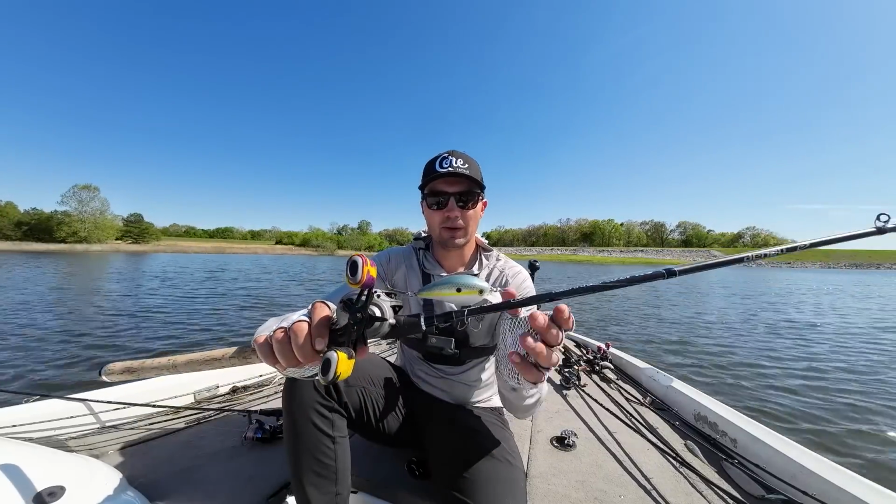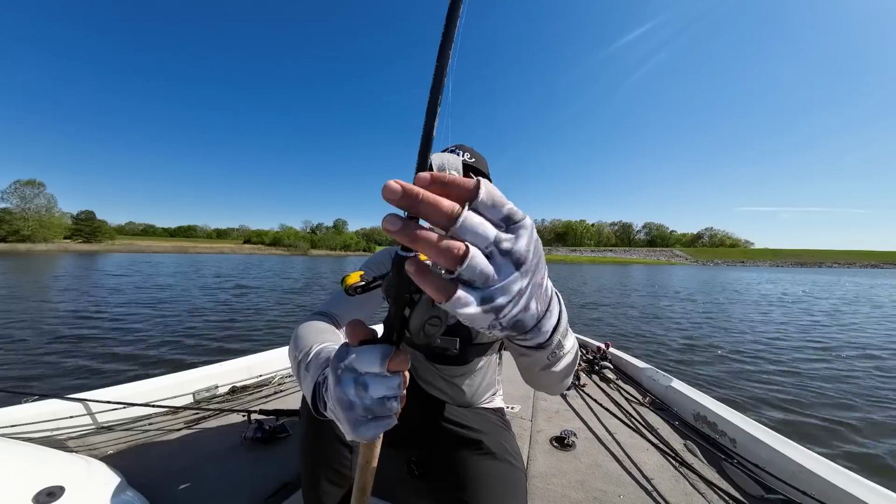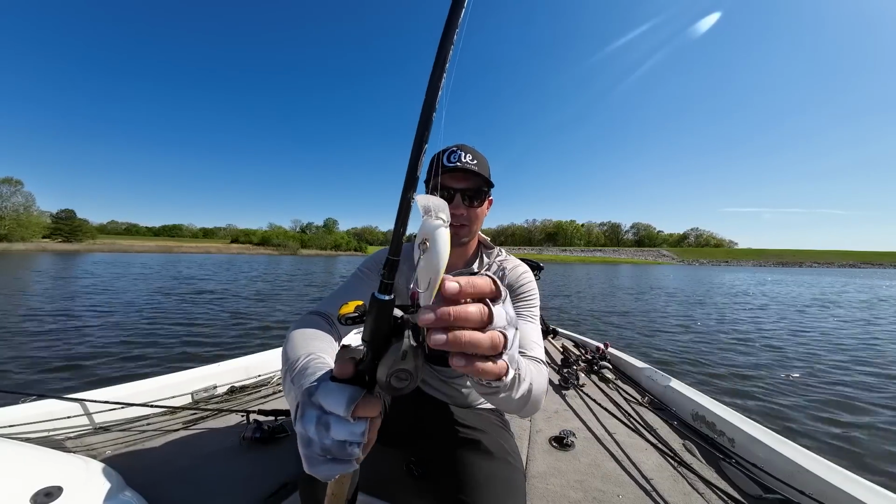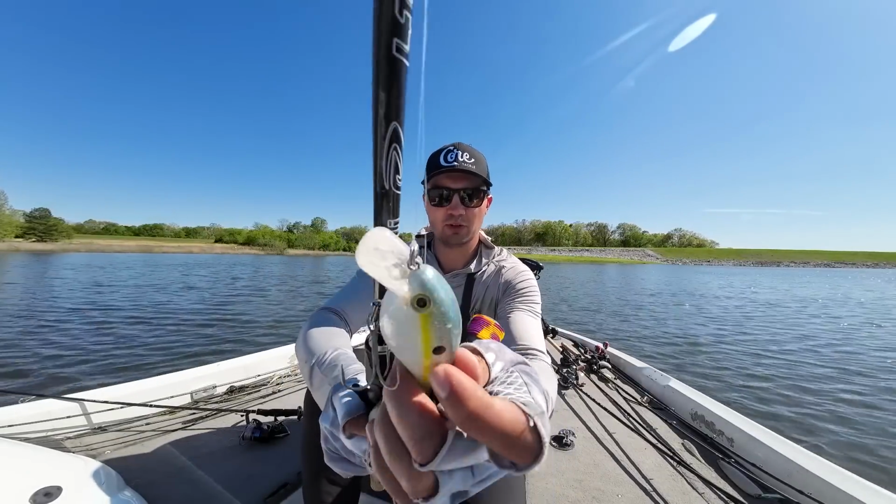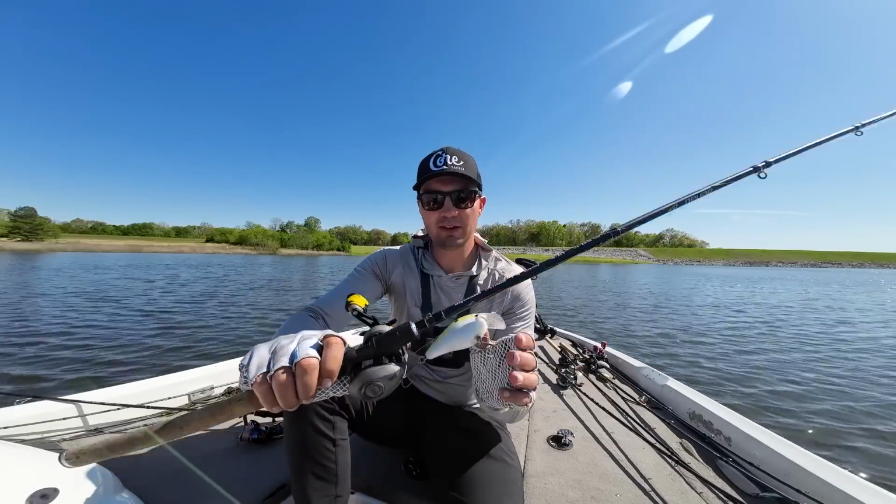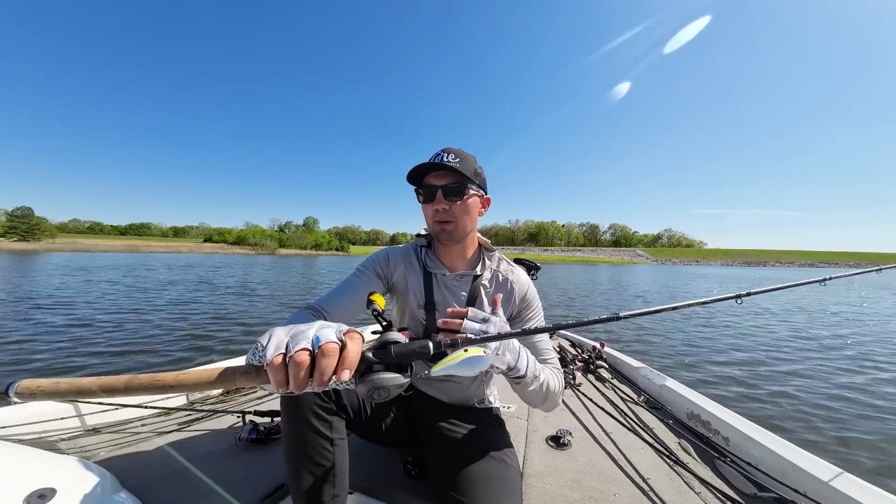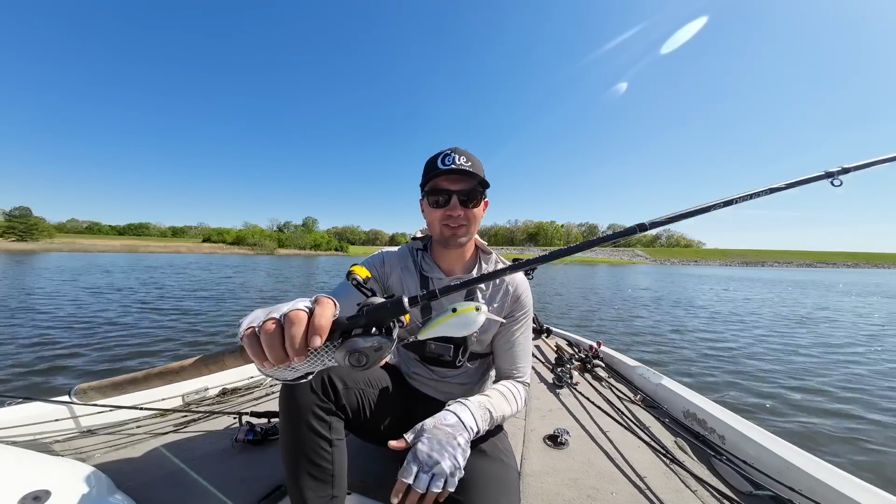was just throwing this Strike King KVD 8.0. This is my favorite crankbait in the post-spawn time of the year. This crankbait's been absolutely demolished and torn up. You can see that bill is completely destroyed, and I've caught a lot of big fish on this bait. It is a pretty beefy bait, so it doesn't work that great if you don't have big forage in your lake, but if you do, a lot of times it can get the job done. It dives about 5 to 8 feet deep.